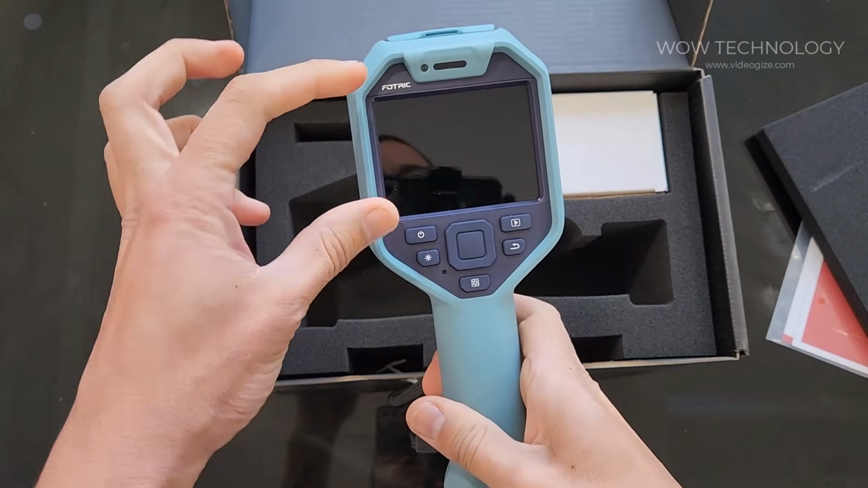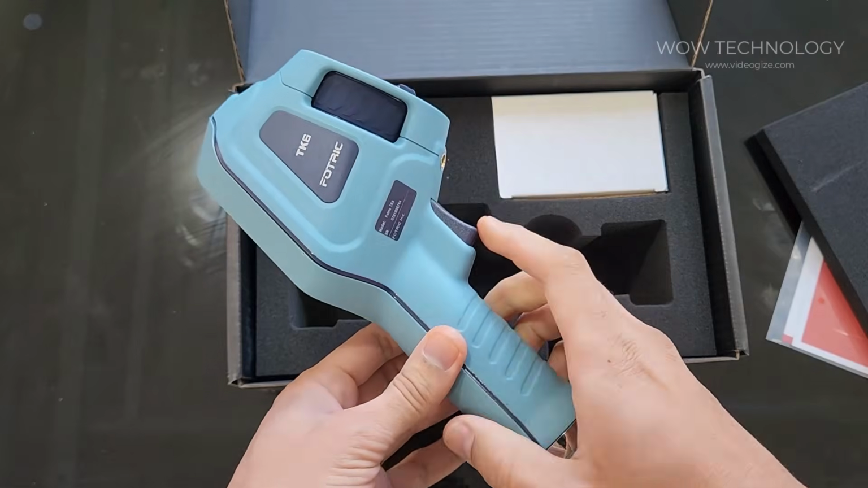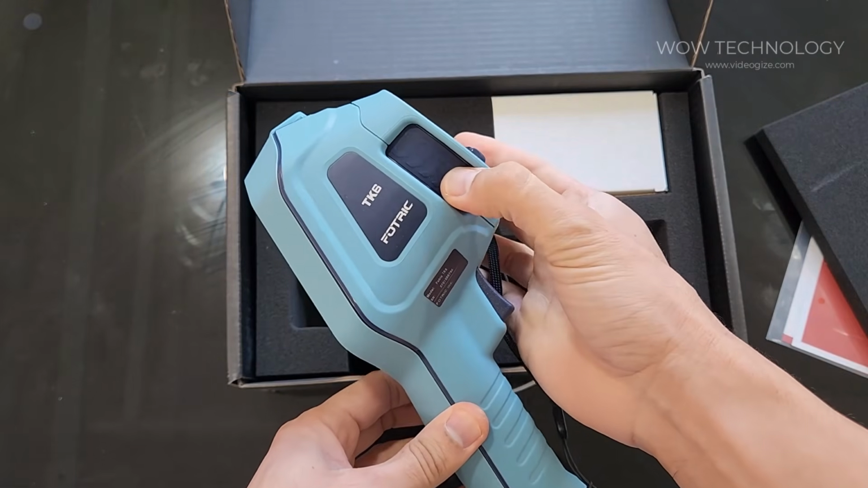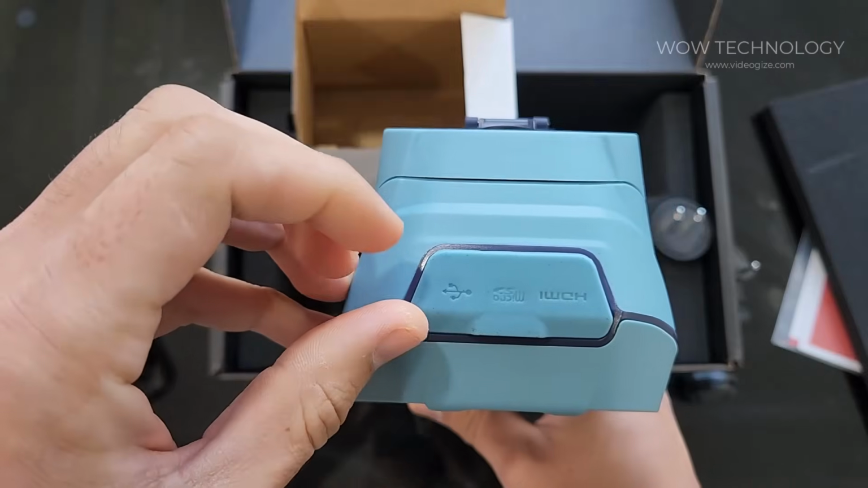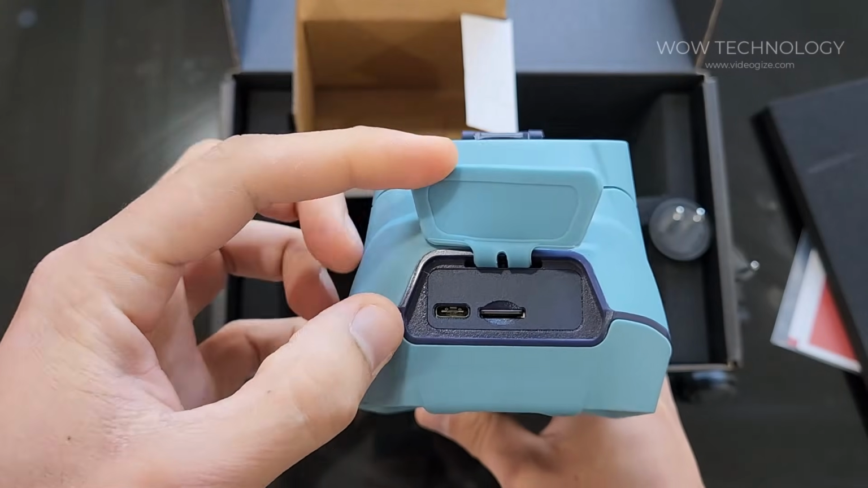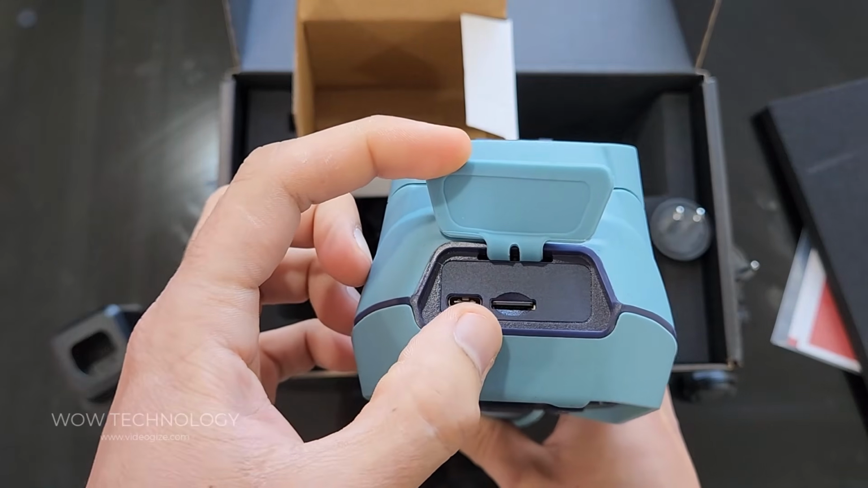It has this nice LED screen right here. You have your manual focus right here. It even has a cover to protect the lens. On top here, you have your USB-C plug, which you could charge this way, and it has an SD card on top.